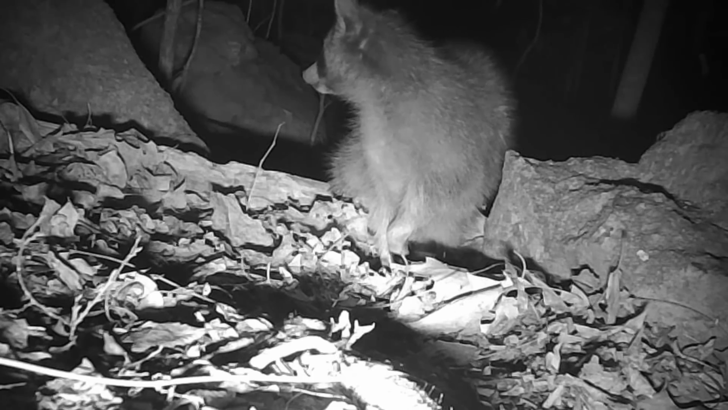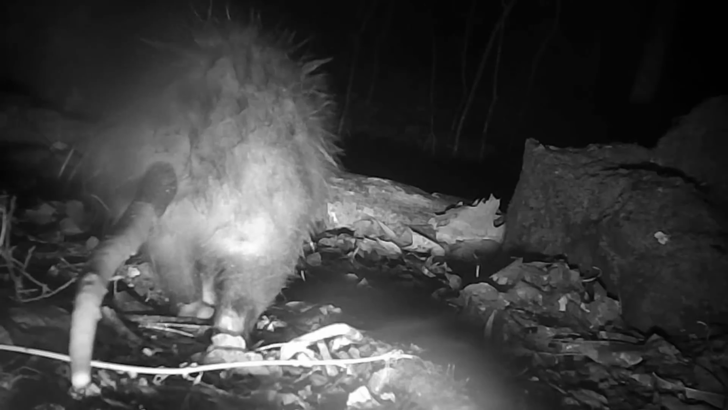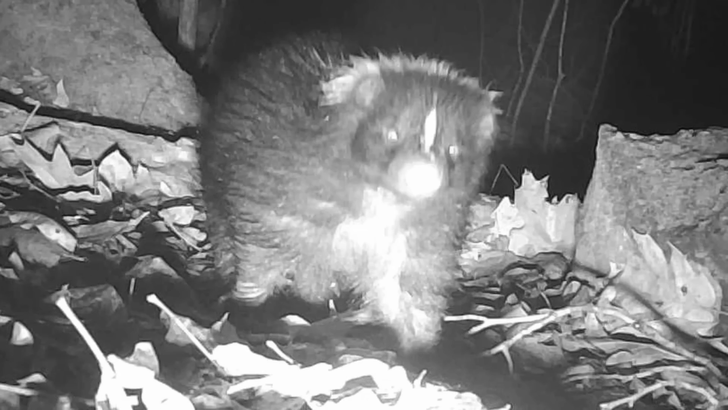Old coon coming across the log there on the little trail right there. That's a young coon there. That's not old Rocky. Old possum passing through. Old wet possum. And there is old Wishbone passing through.